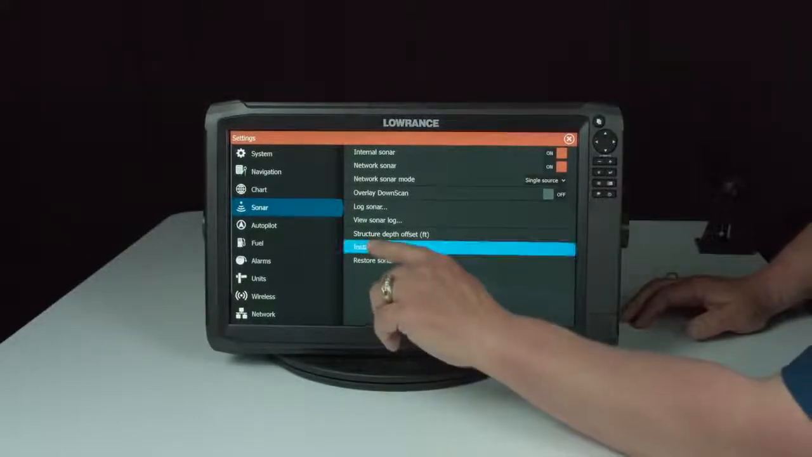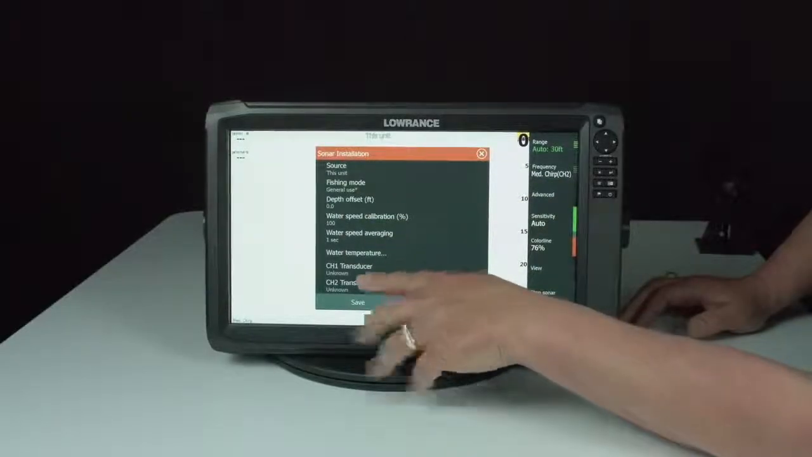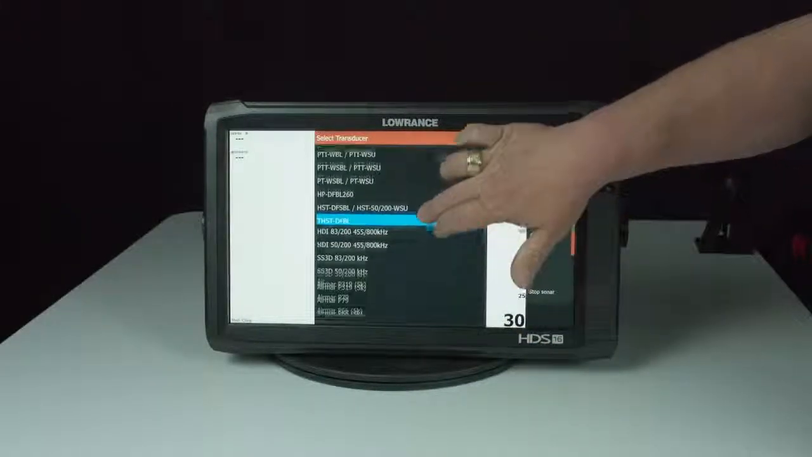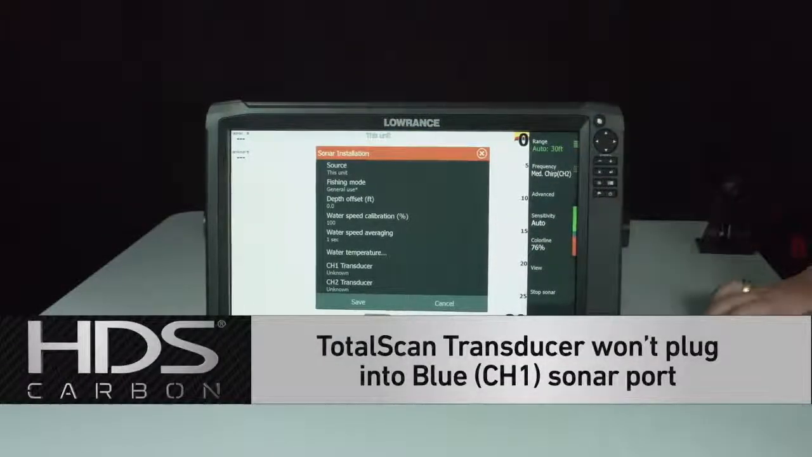So what we would do here is touch Installation, and as you can see up here it says Source, but if you look down here it says channel 1 and channel 2. If we look at channel 1, as you can see in this list there is no TotalScan transducer listed, and that's because channel 1 is the blue sonar port which the TotalScan transducer will not plug into.